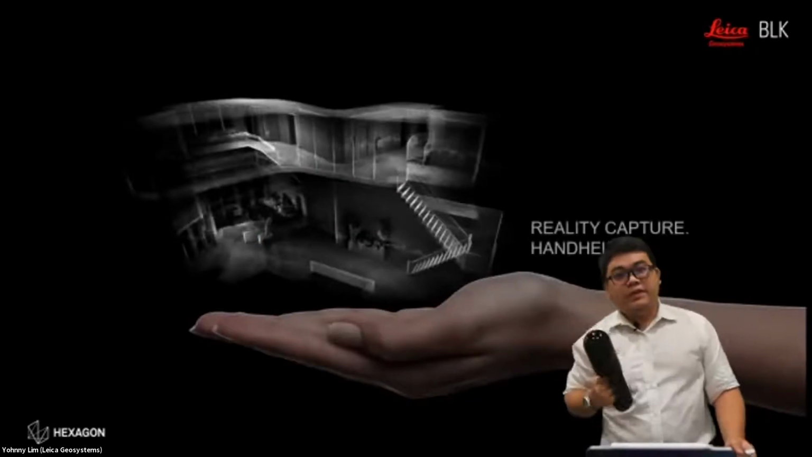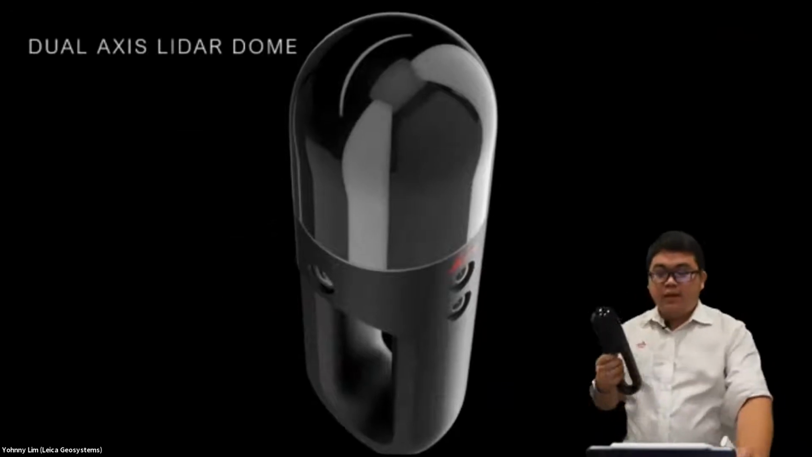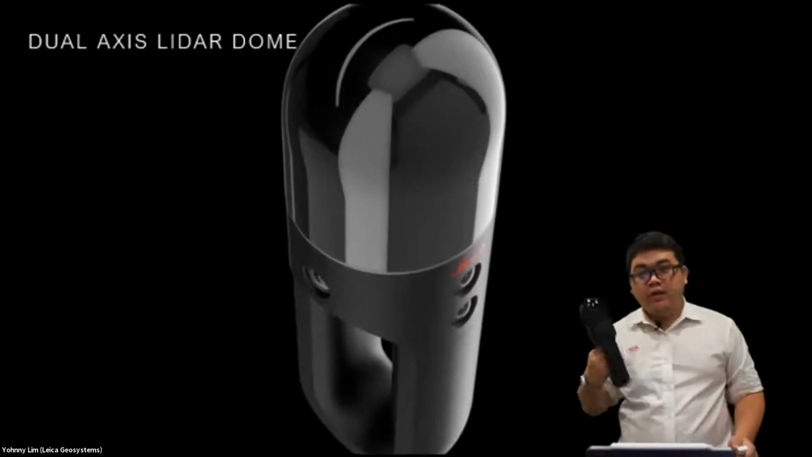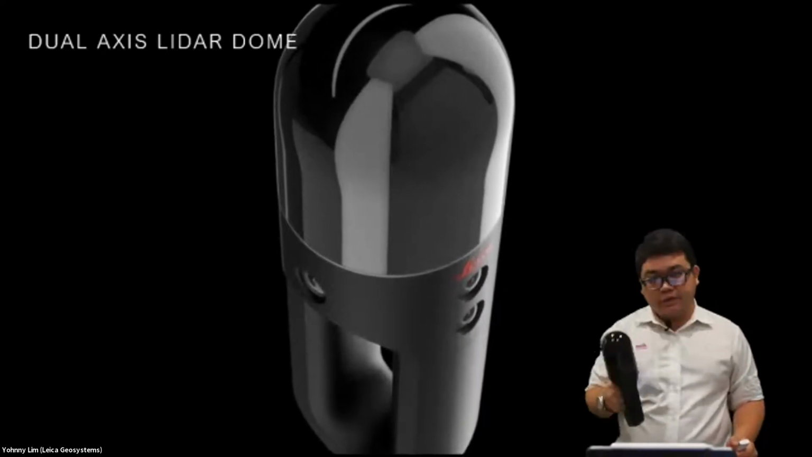So the BLK Go is a truly handheld device. What we mean by truly handheld device is that it has nothing attached, just like that, and you can hold it and walk with this device alone, and it will scan everything for you in 3D.